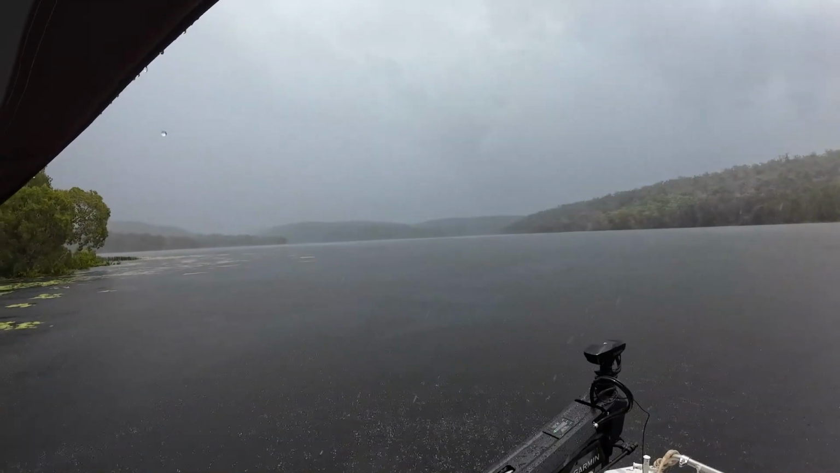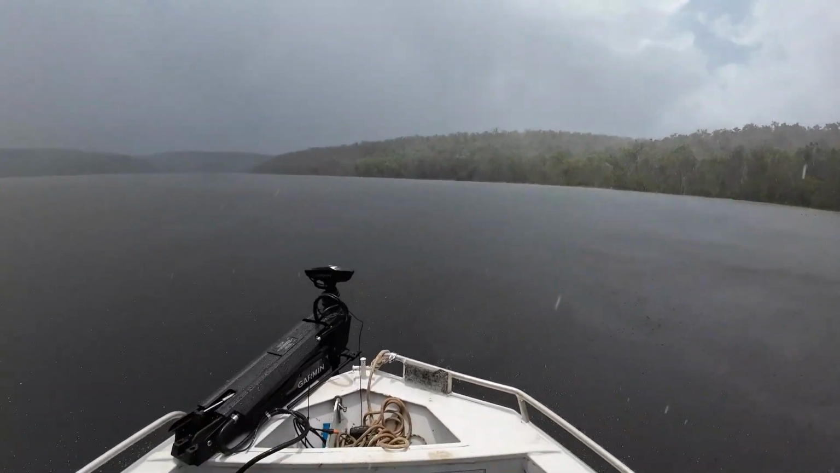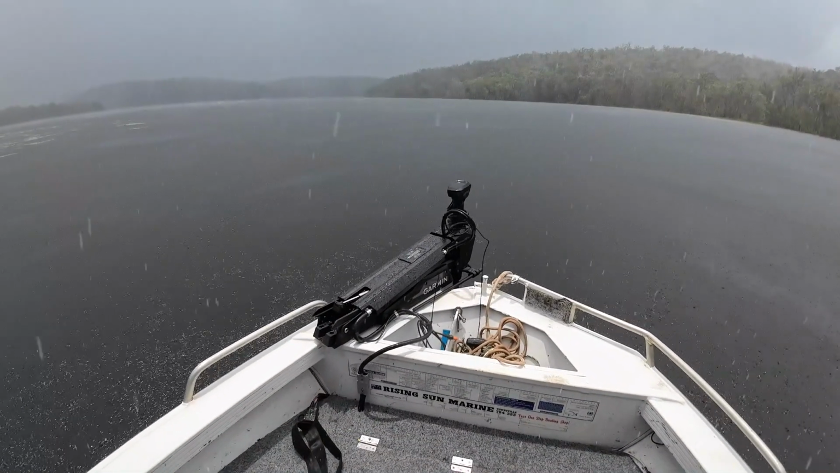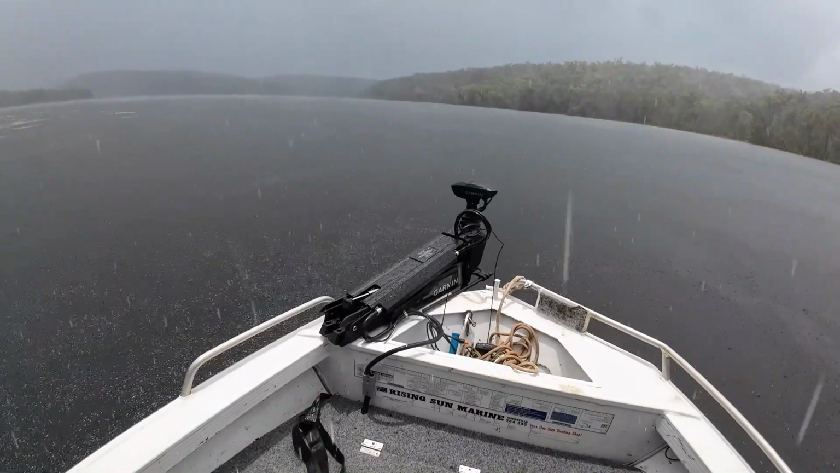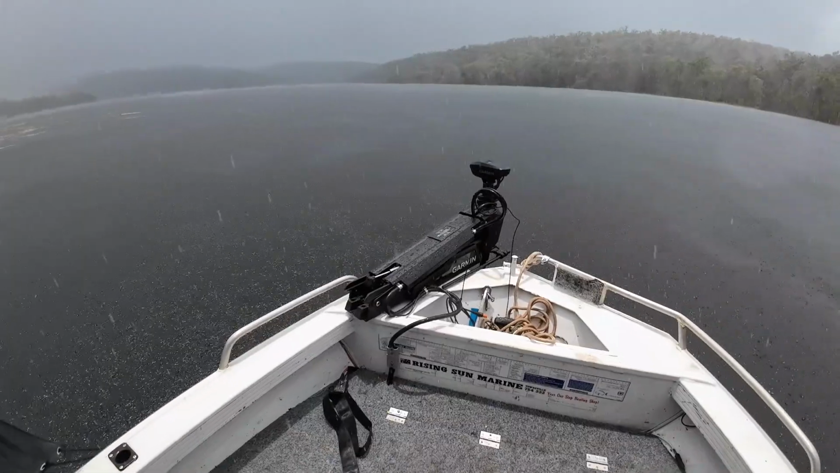Absolutely bucketing down. Force trolling motor, legendary.